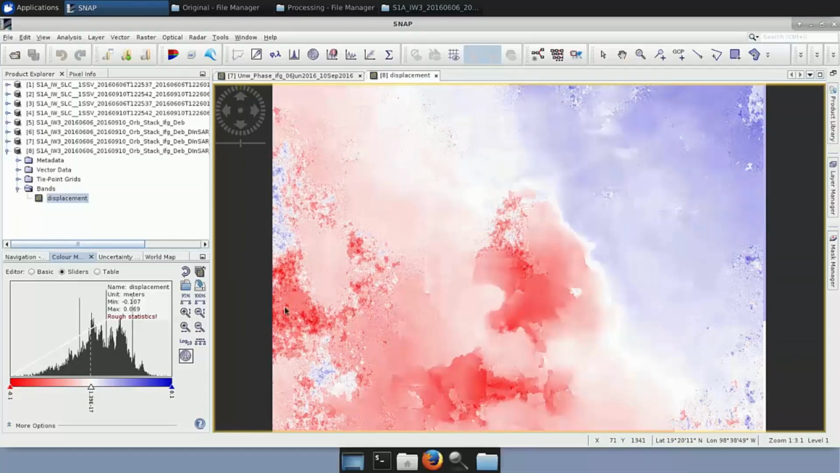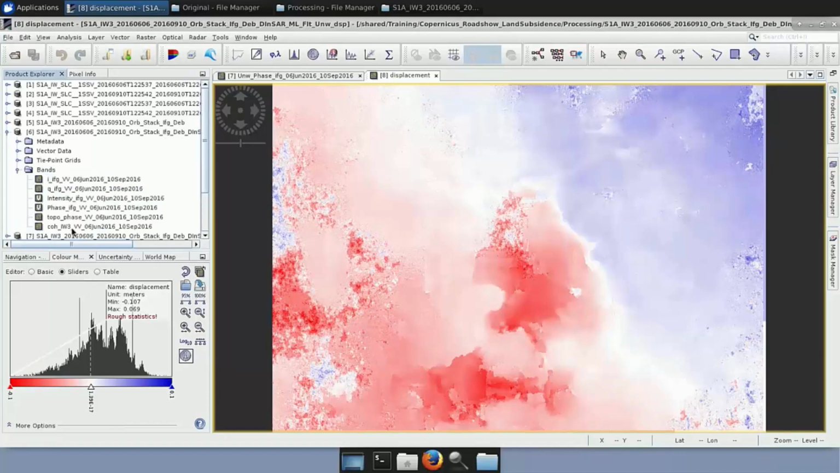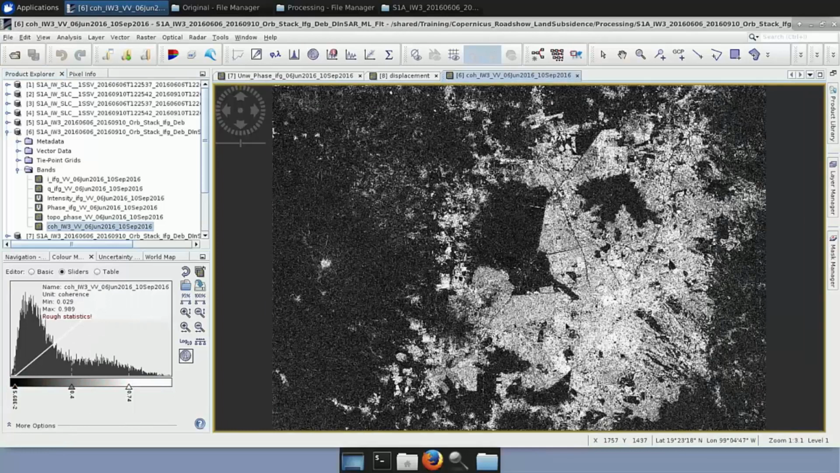Now we have the displacement, but what else do we want to do? The only thing that we have not used so far, let me go in this one, is the coherence. So as we said, the coherence means how well the pixels from the master and the slave images are related.